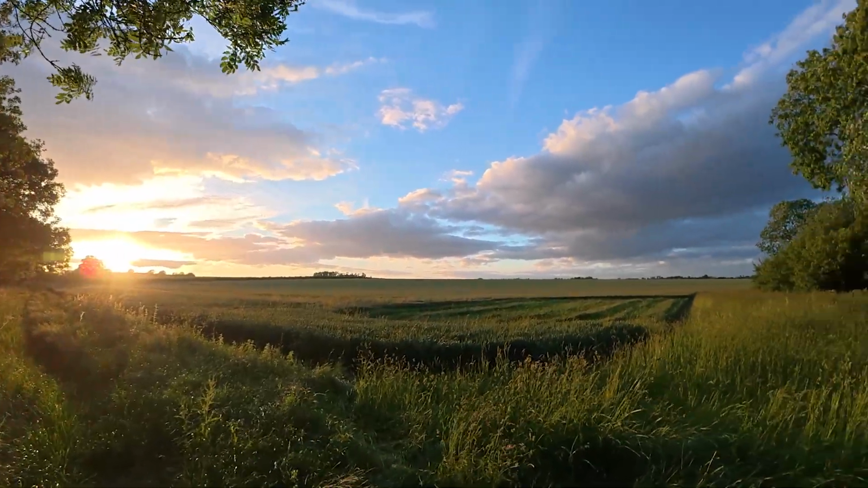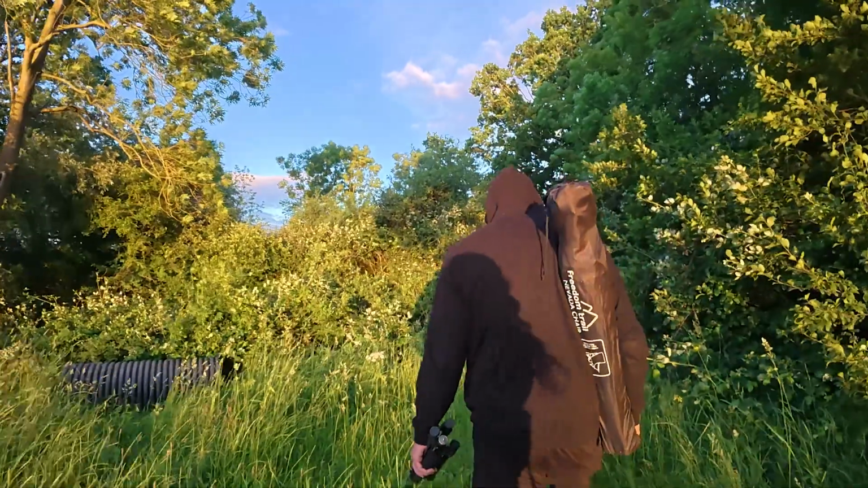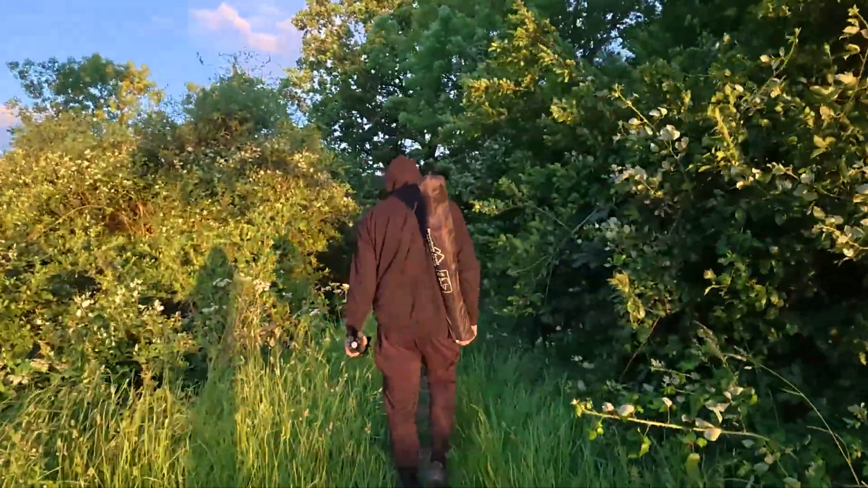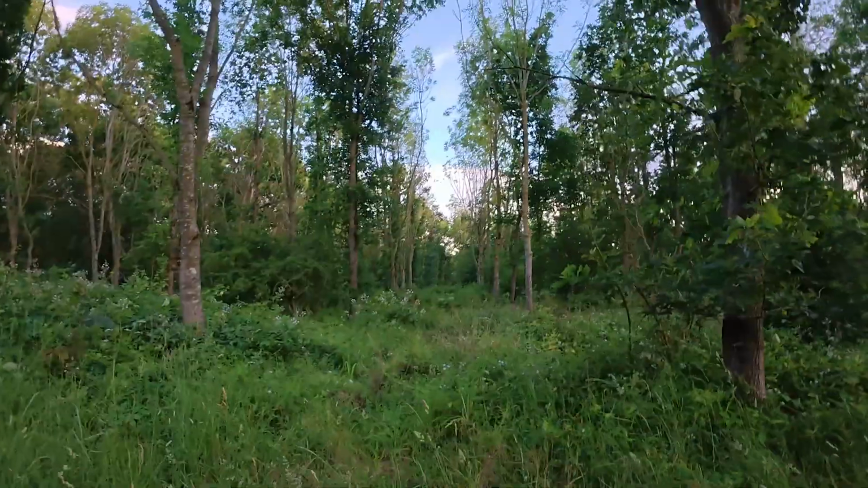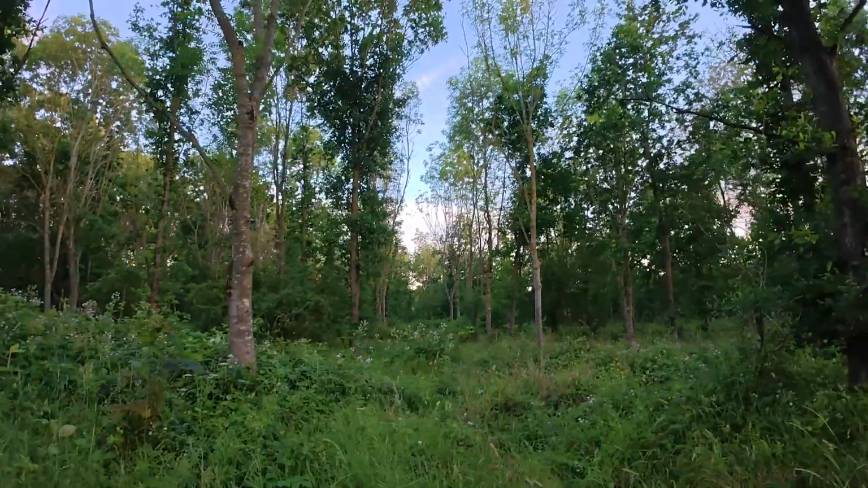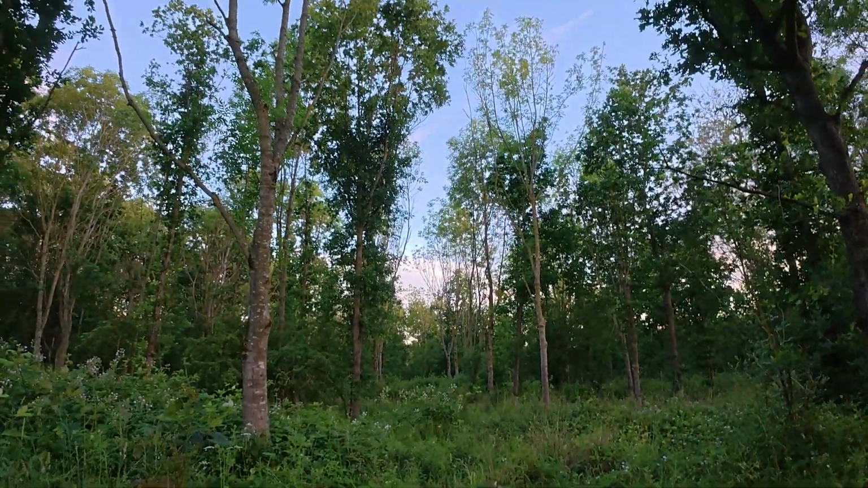As we got further into the woods, it was clear from the few tracks in the increasingly dense vegetation that few humans ever come here. And but for the odd horse rider, we realised we were probably the only people that have visited this place recently.